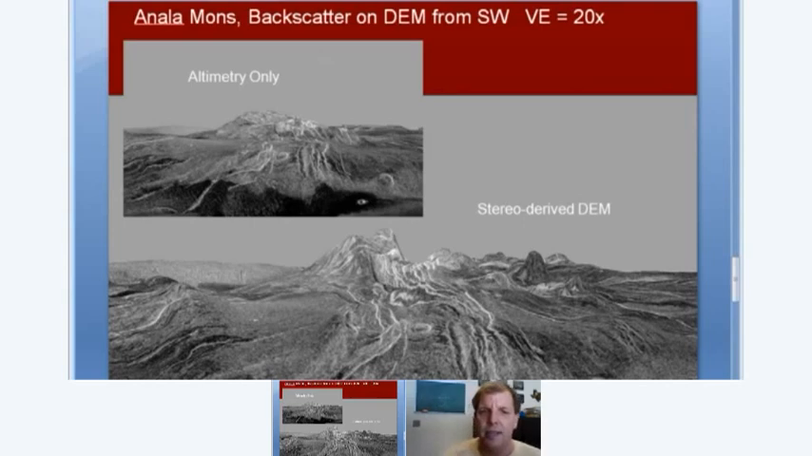In the inset of this photo is the topography from just the altimetry data, and the larger image is the topography from the stereo. What's interesting is that in the stereo-derived topography, the rift that goes through this volcano is much deeper.